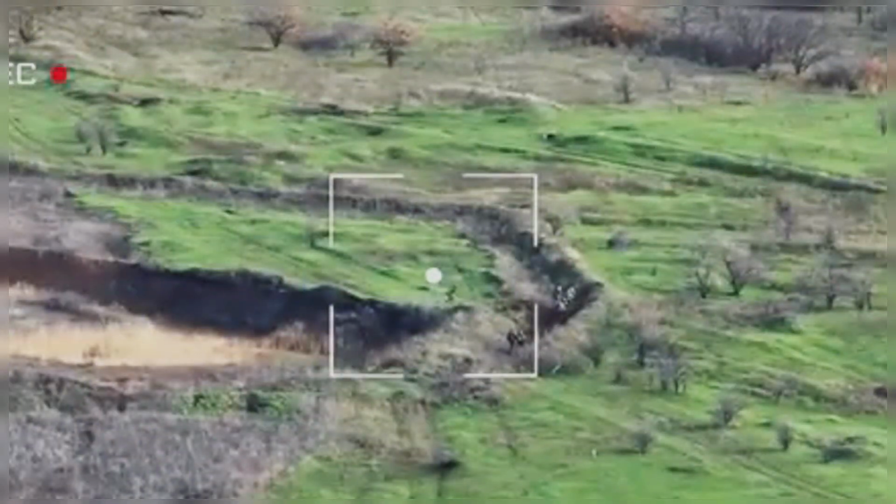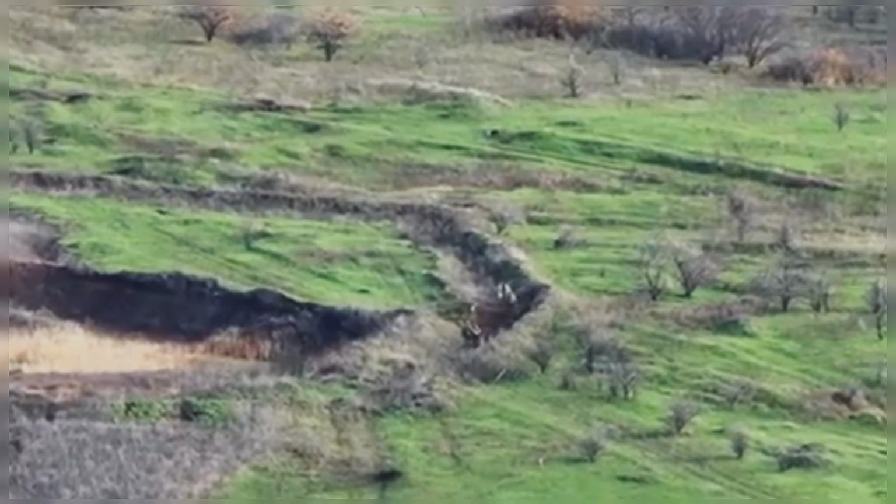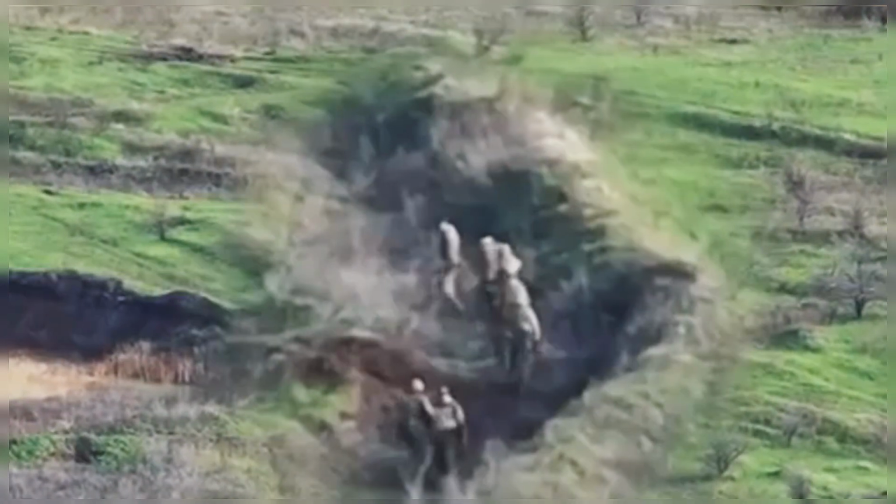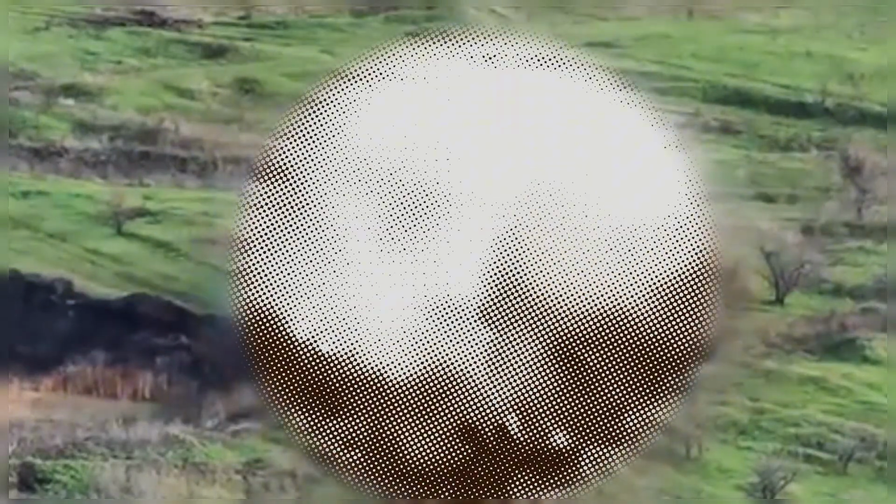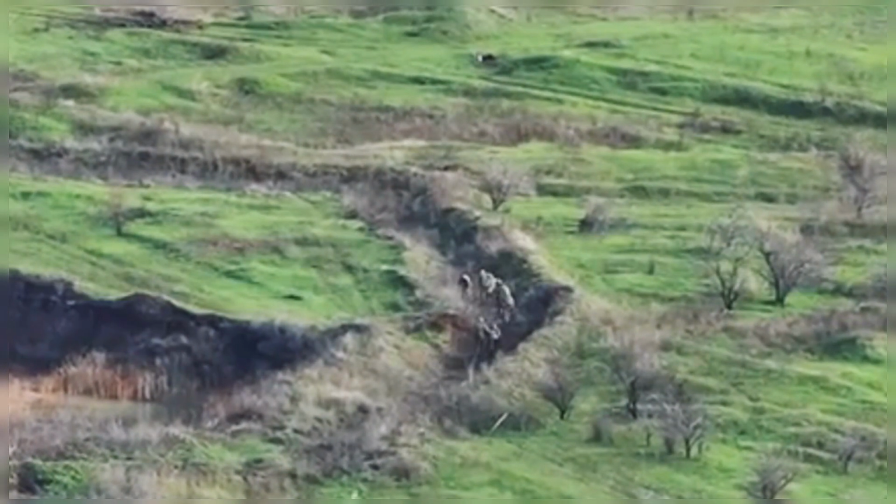Near the Liman sector, the Ukrainian ATGM team known as Marana scans the battlefield using thermal optics. Through the haze, 7 Russian soldiers appear, walking closely together across an open field, unaware they've been marked. Seconds later, the missile is already in flight, cutting through the horizon with silent precision. The explosion is quick, the formation gone. This engagement demonstrates how advanced optics, coordination, and timing turn observation into instant tactical dominance on open terrain.